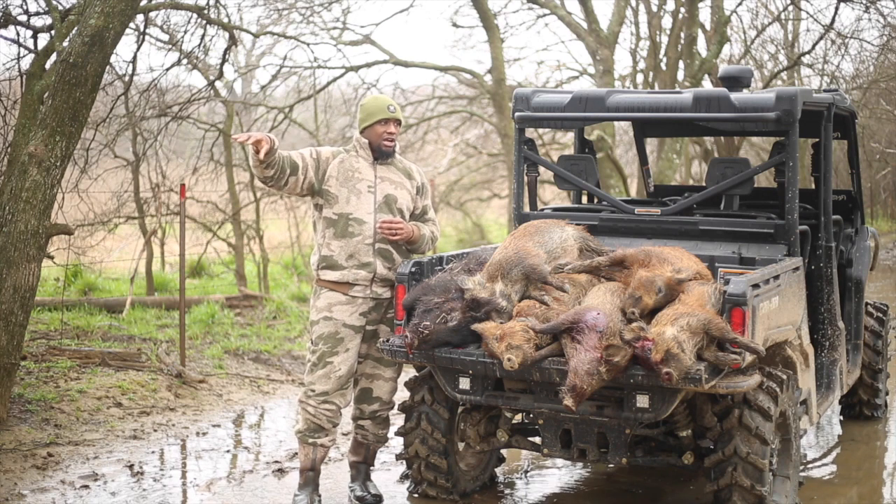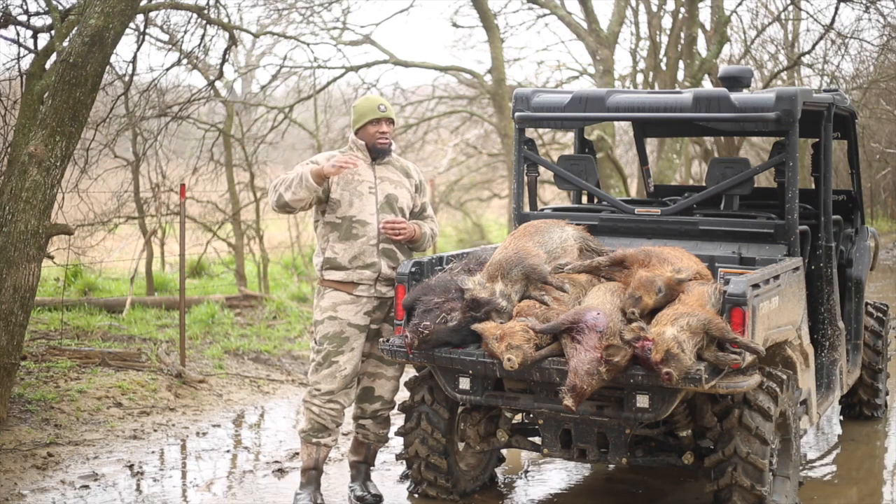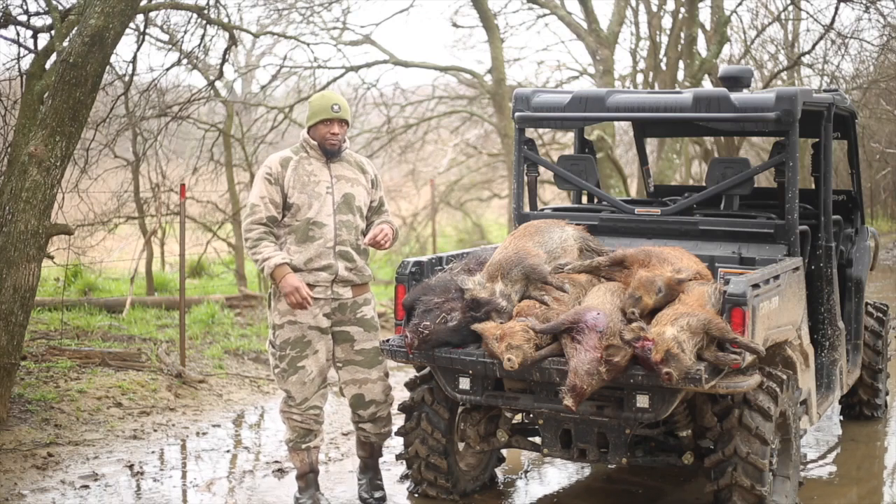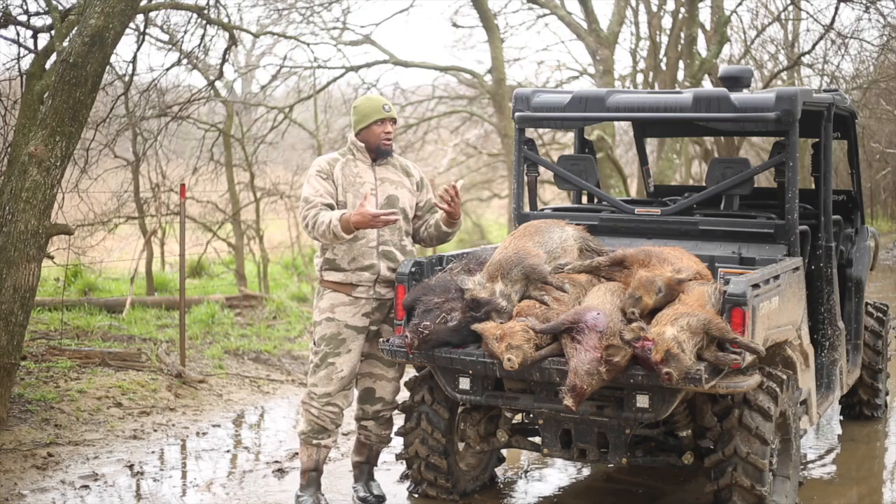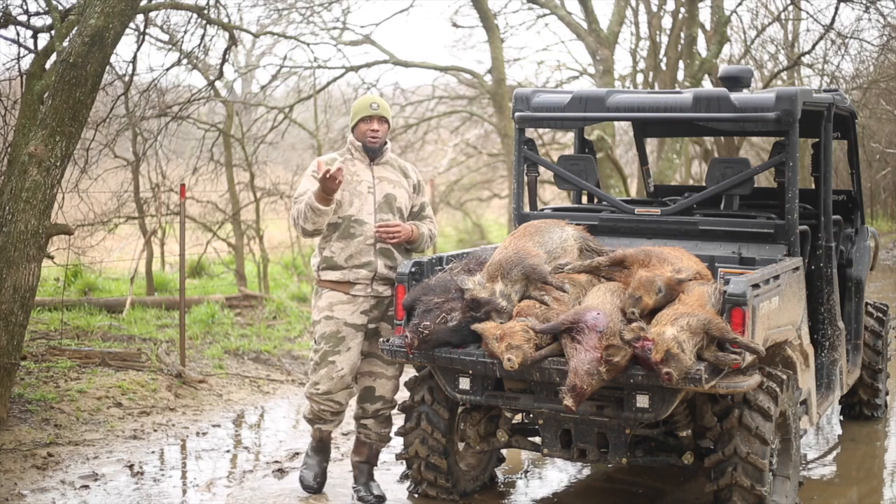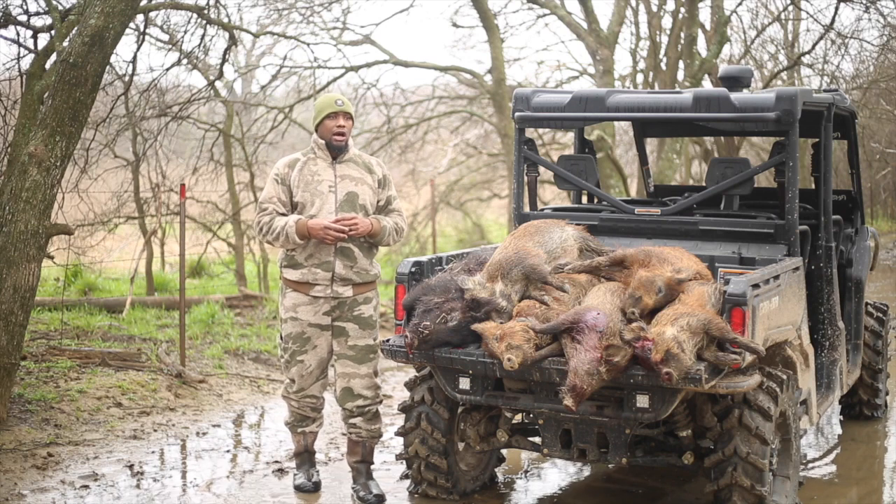I end up chasing them, trying to close in on them, and I get about 60 yards away, and they stopped. They were hovering over this boar right here. They were hovering over him because they smelled him and they wanted to know what the hell was going on, and that's when I started shooting again. I dropped 2 or 3 out of that group. I think I hit 4.